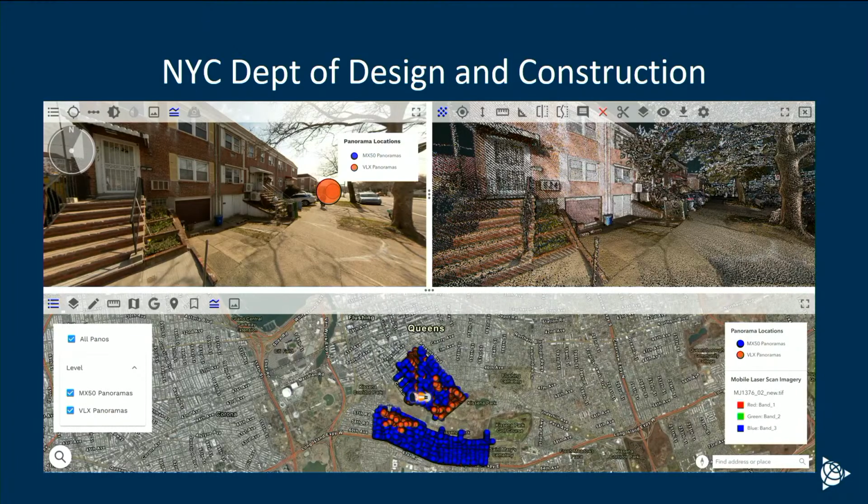Yeah, and given the size too, we were able to drive this in a few hours. The VLXing, as you can imagine, took quite a bit longer than the actual MX90 driving that we did. But ultimately, within a couple of weeks, we had full data capture from basically building line to building line for this entire extent of the project.